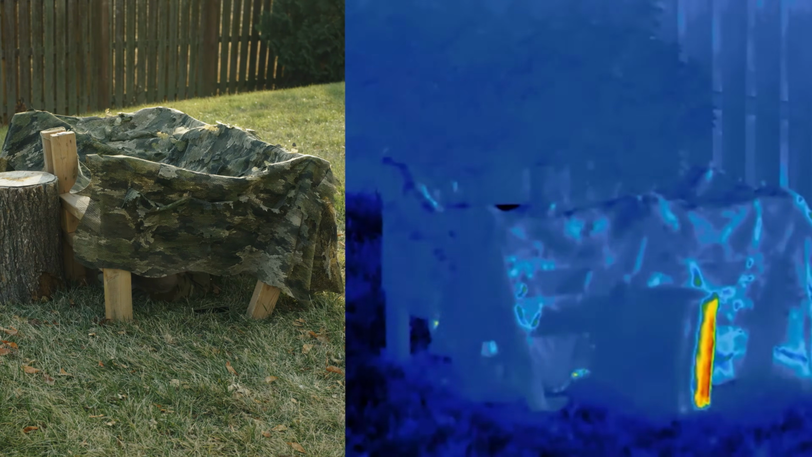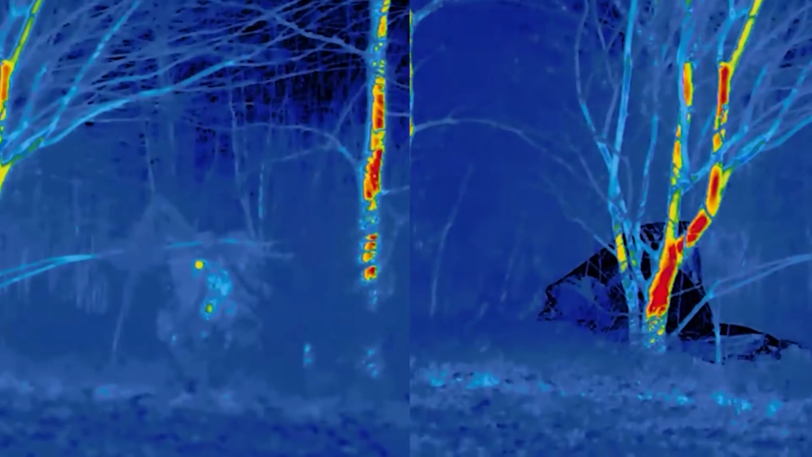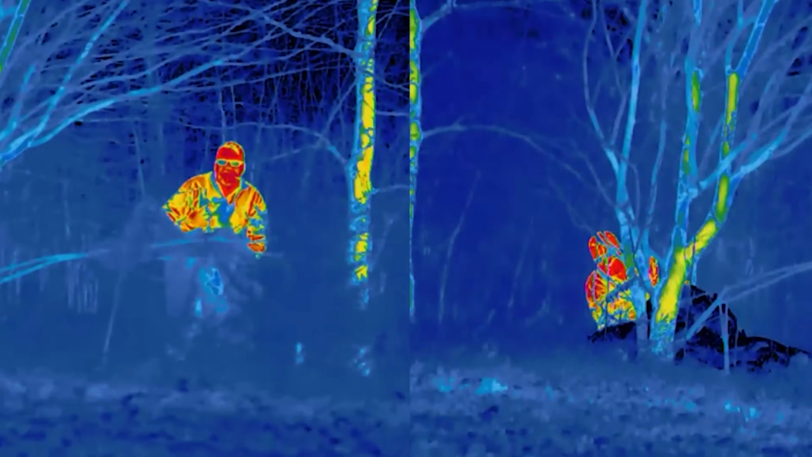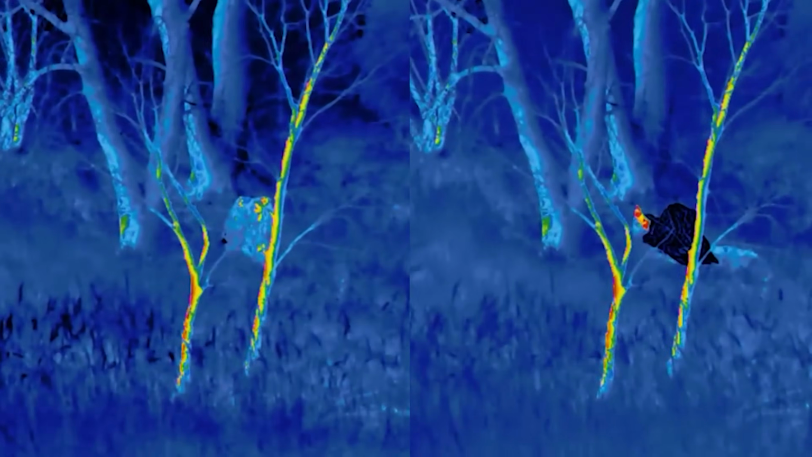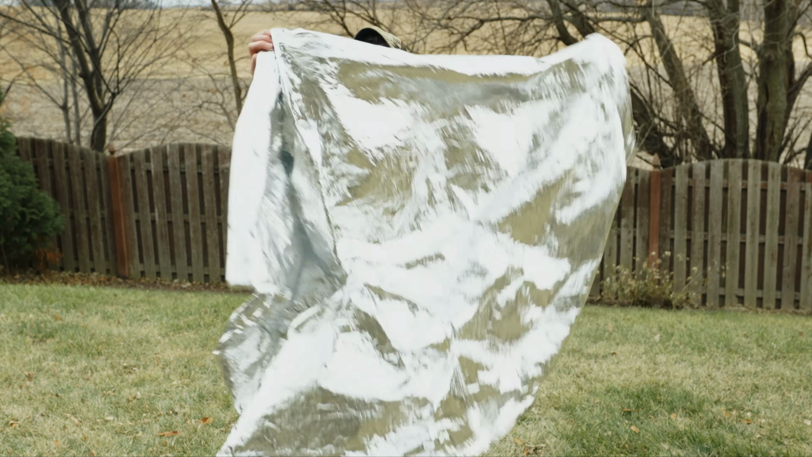Let's just show a few of these side by side though, so I can really drive this home. From trying to walk around, to trying to make a fast sniper hide, to even evading a drone, the Mylar blanket performed so horribly bad, oftentimes working against the user to give away their position immediately. And while this may have worked great in a previous decade, the current technology of our world makes this choice incredibly stupid. And I'm betting the thermal footage is just ignoring how insanely loud this thing is when it's flapping around in the wind.